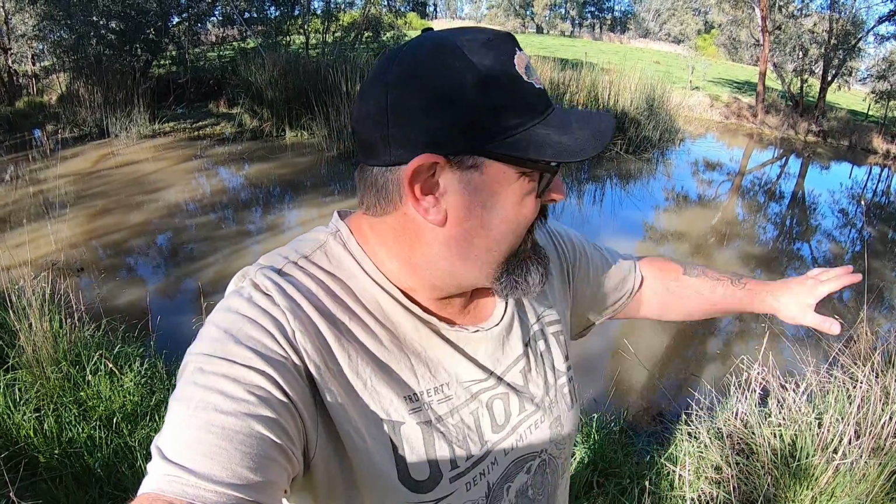G'day everyone, what a magnificent afternoon to come fishing. Today I'm fishing in this little creek, and I'm fishing for a redfin, otherwise known as English perch.